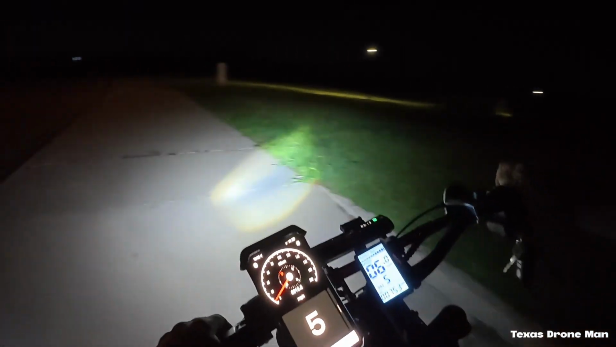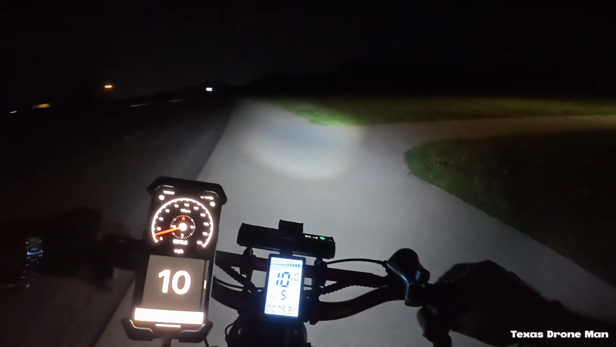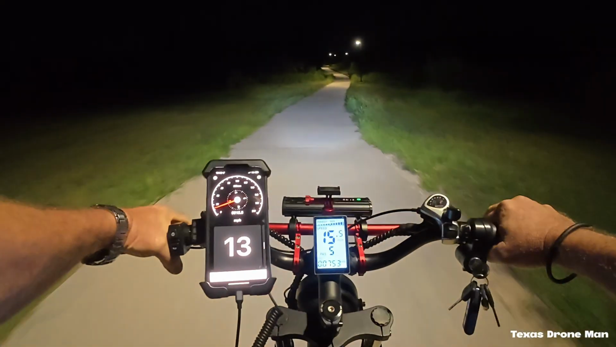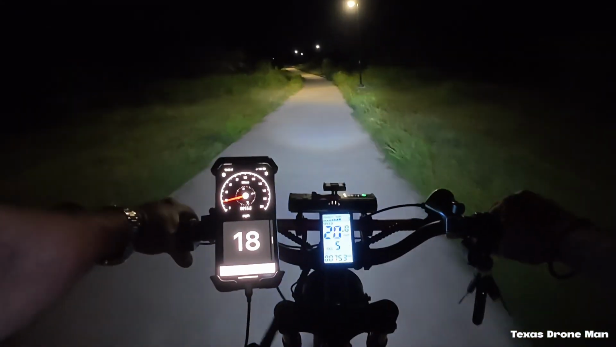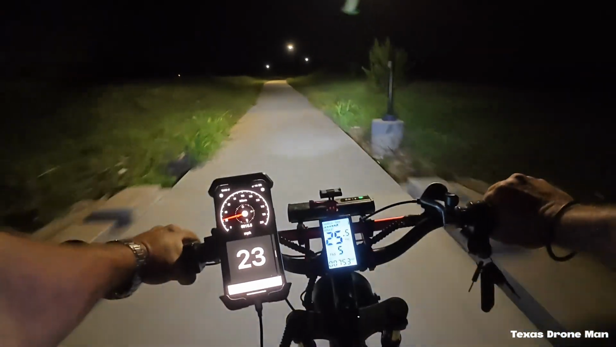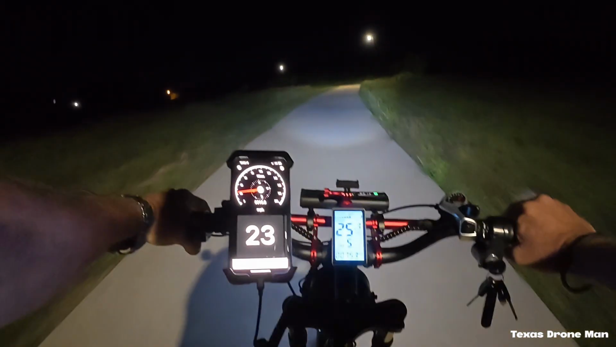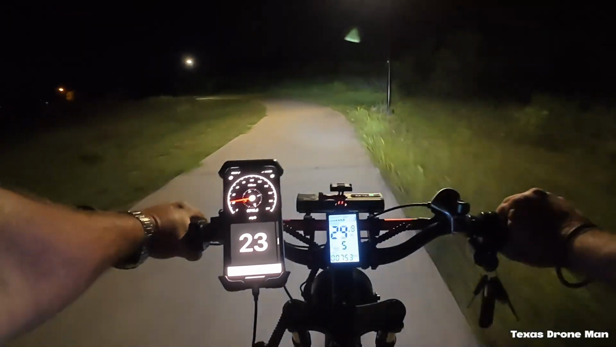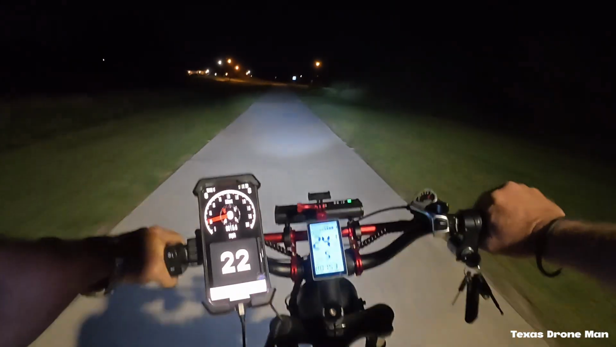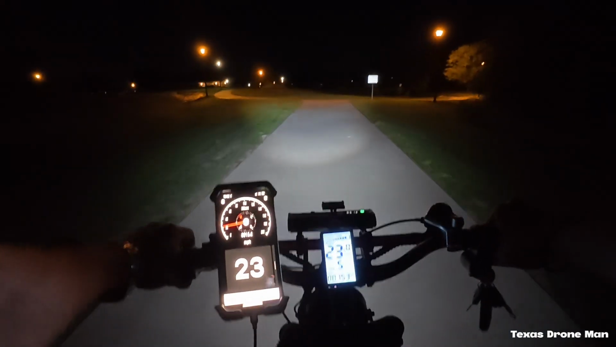Let's see what this does. I think this is a bike trail. Yep. Yeah, there's one up here, and then there's one back down that way, a little bit farther down.